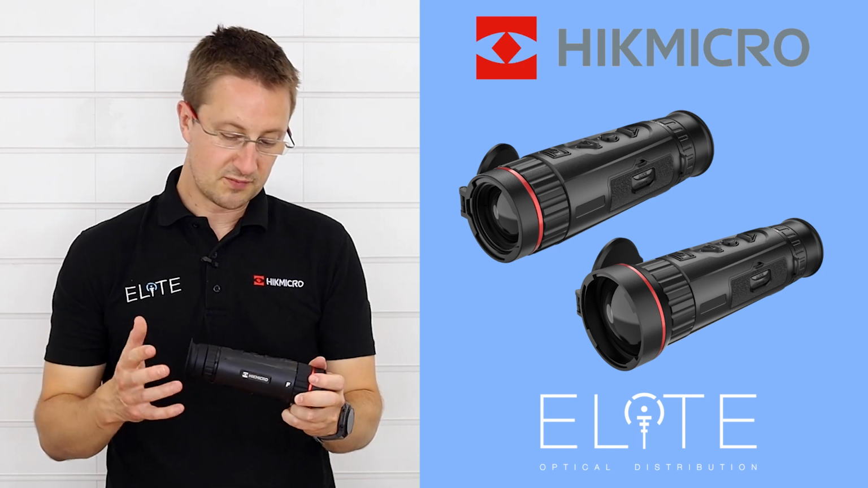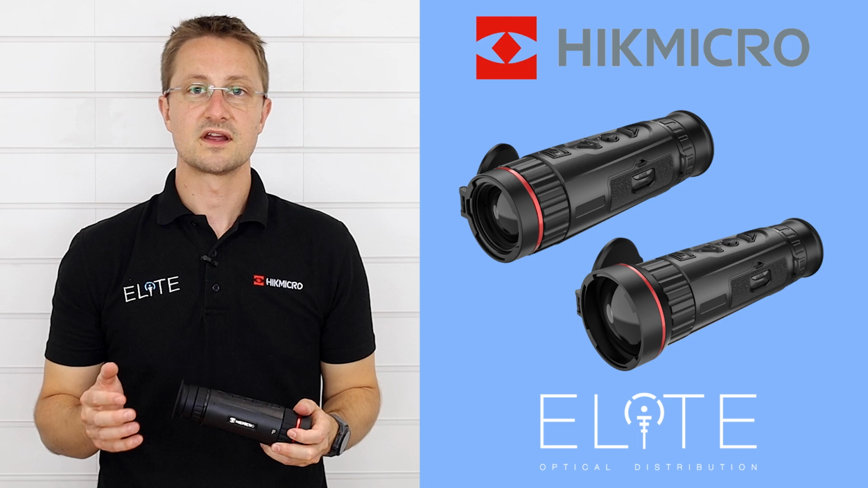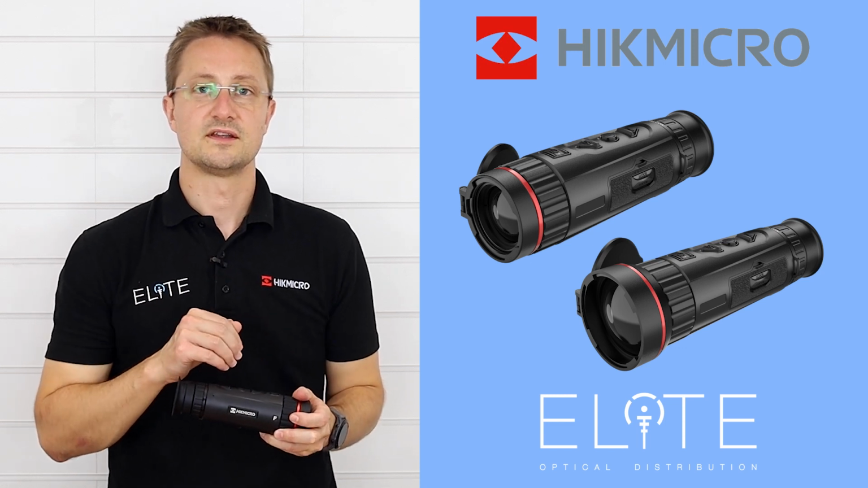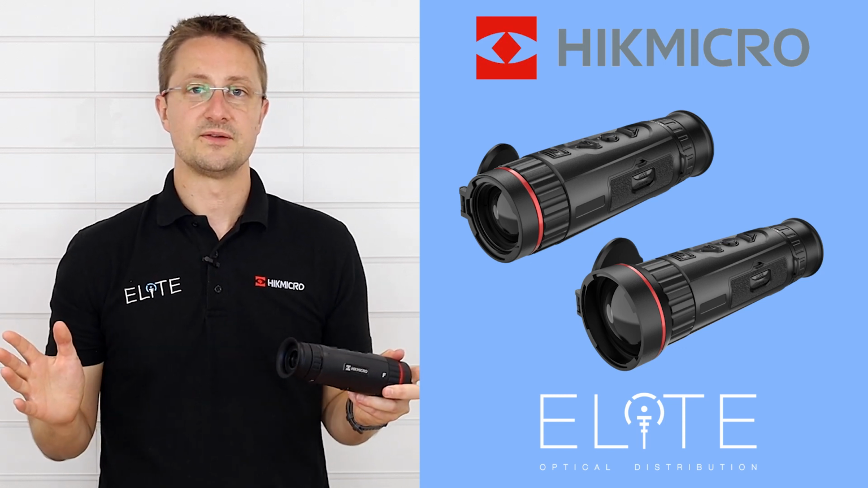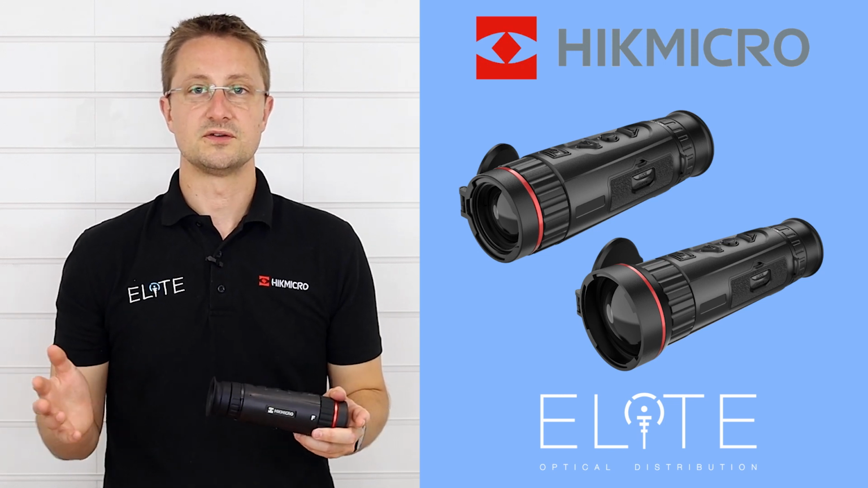So actually, the model I'm holding here is the FQ25. So that's using our high resolution sensor, but with a short focal length. That's giving a really wide field of view. That's perfect if you want to do bat surveys or other ecological tasks.